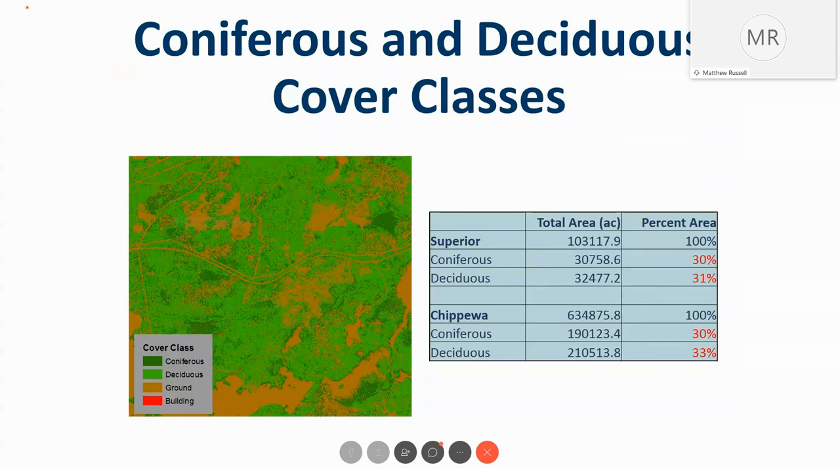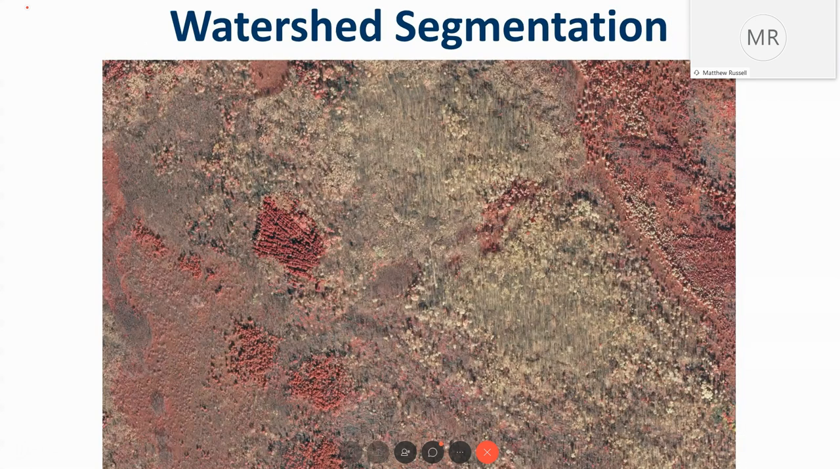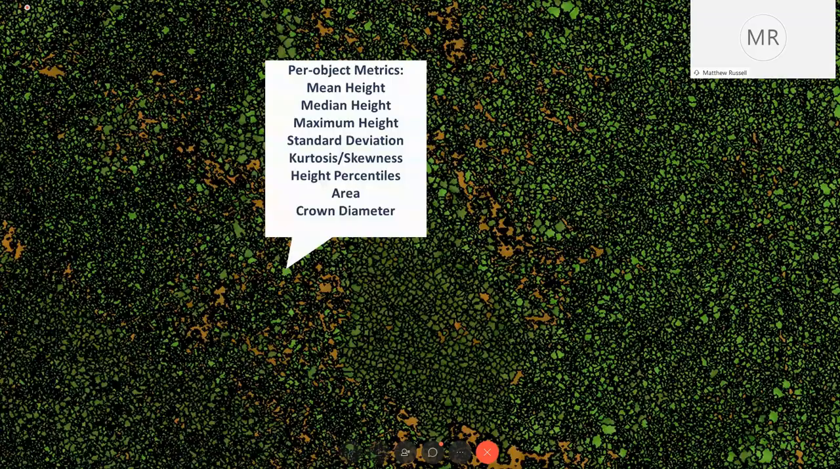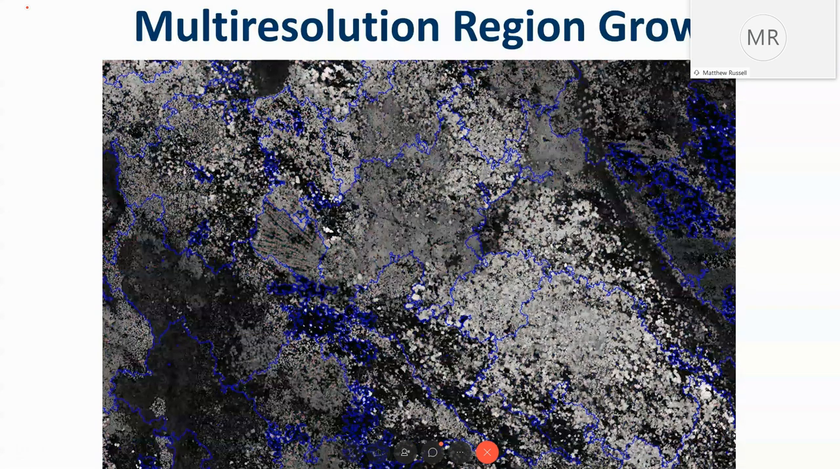Great. And then a second question: have you compared your stands as computed with the current DNR inventory stands? That's a very good question, and one that we're going to get to in the next several months. That's part of our next step. We want to be able to compare.